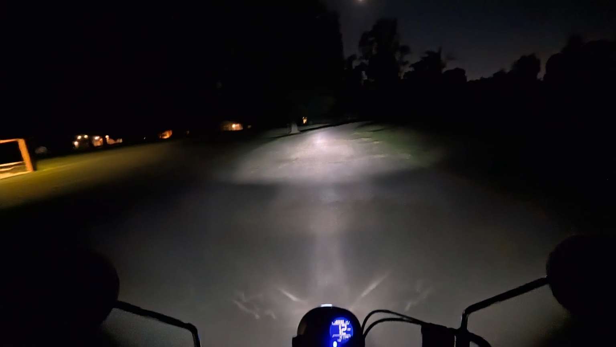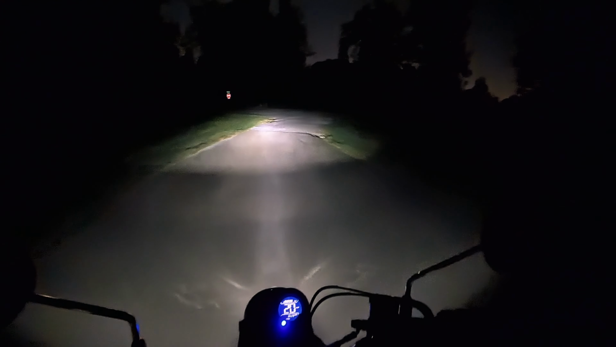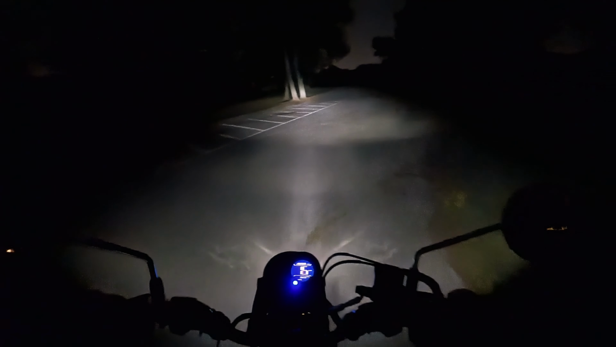Let's see, I need to turn around, because I actually want to go to a different entrance. I figure I'd just ride around, because this is the area that's by the community center type place where they sometimes hold events.